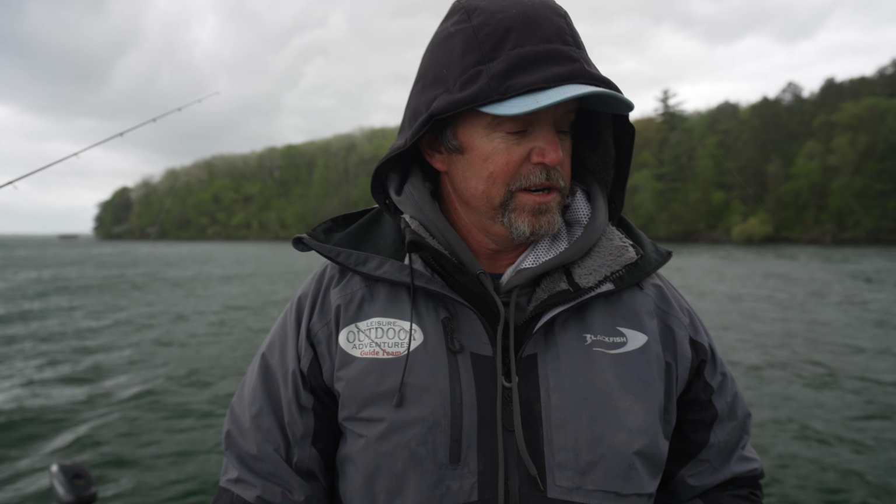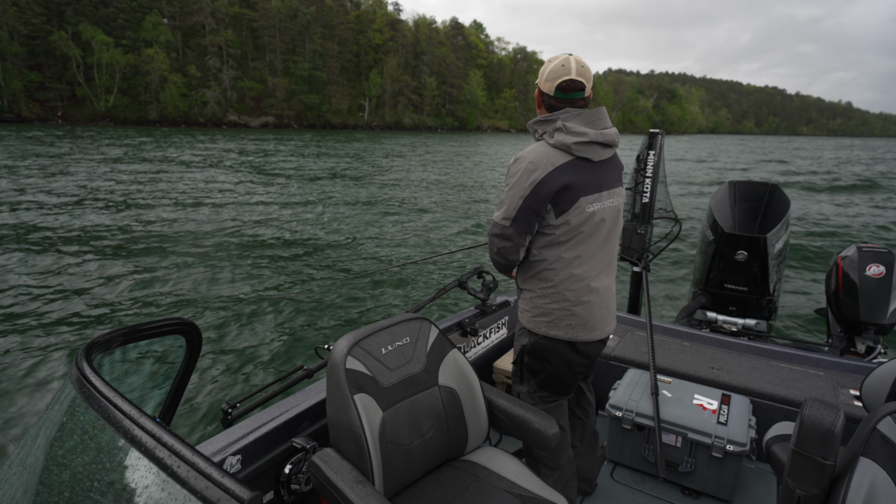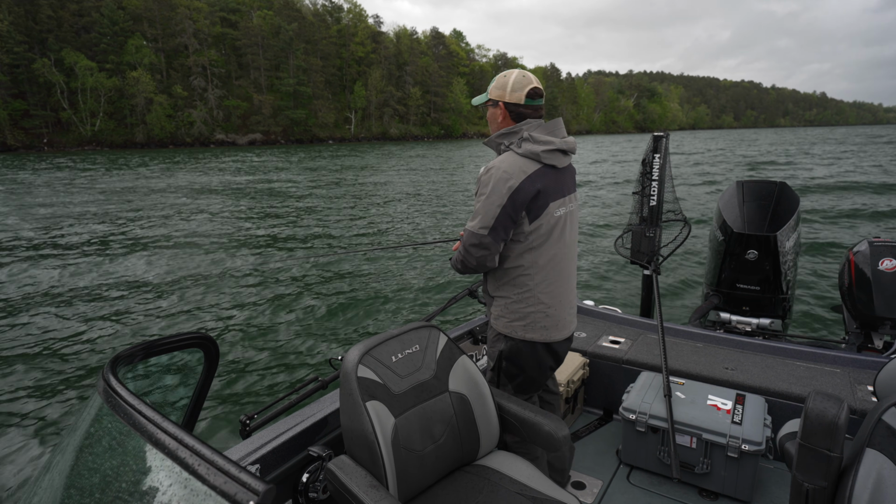We're only 30 yards from where I just caught a 29-incher. So ultimately in a tournament, you want to utilize and save time, right? So if you can find your unders as close to the overs as possible, you're gonna have more fishing time, and fishing time's everything when it comes to tournaments.